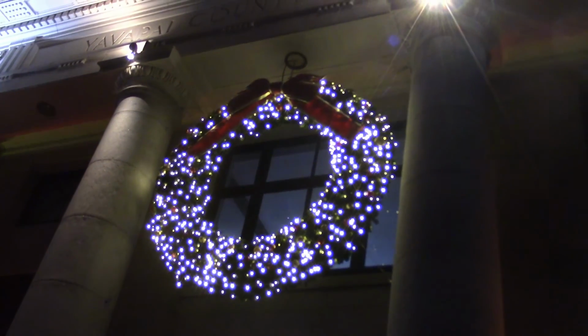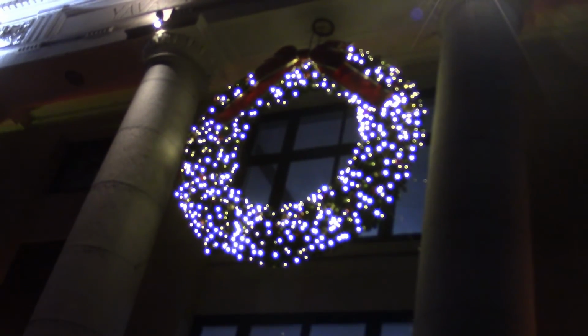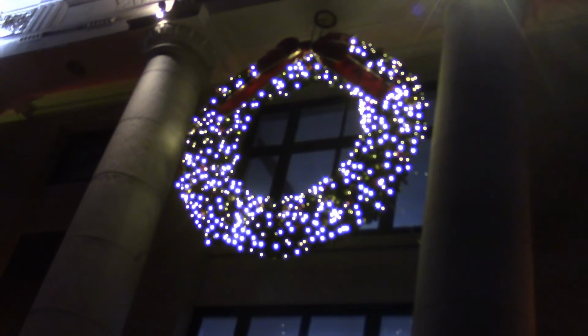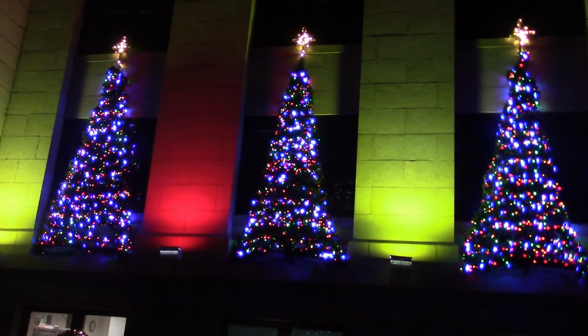I'm in a good Christmas mood, so we had the hired help put a giant wreath over our front door this Christmas. And the living room was too small to put the Christmas trees, so we put them outside this year.